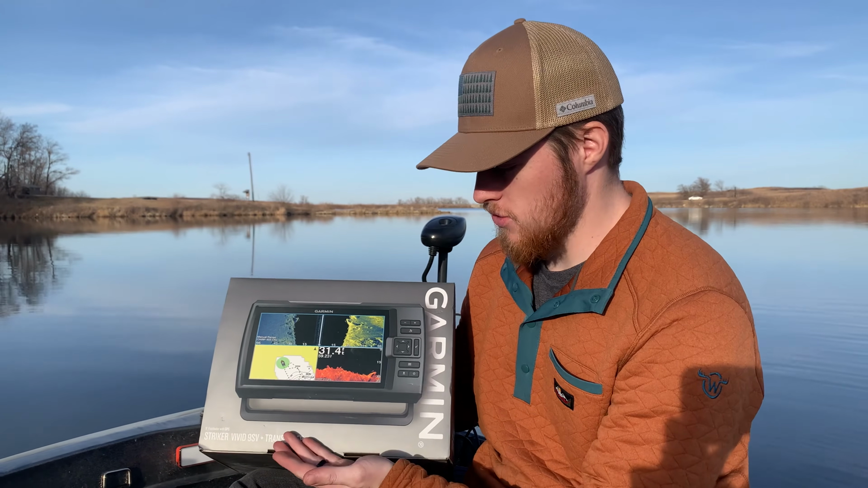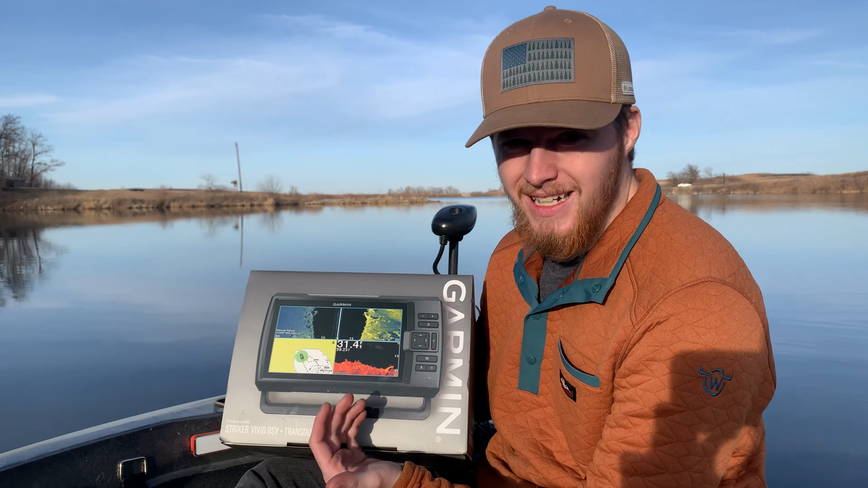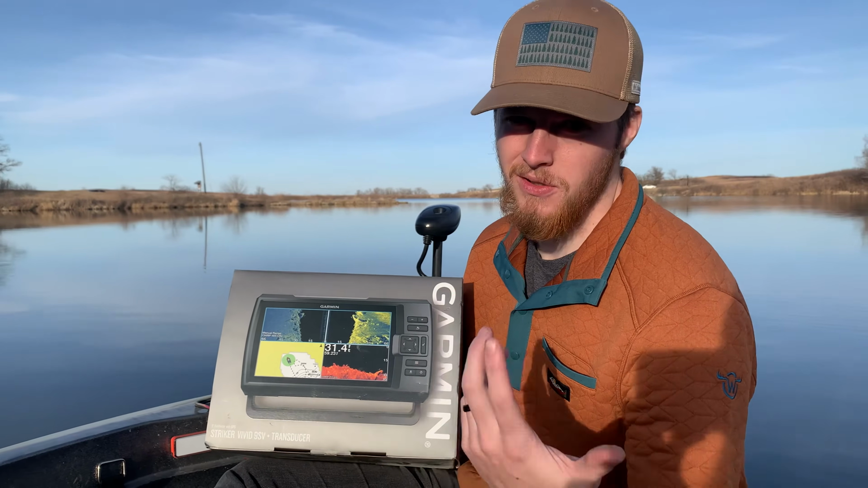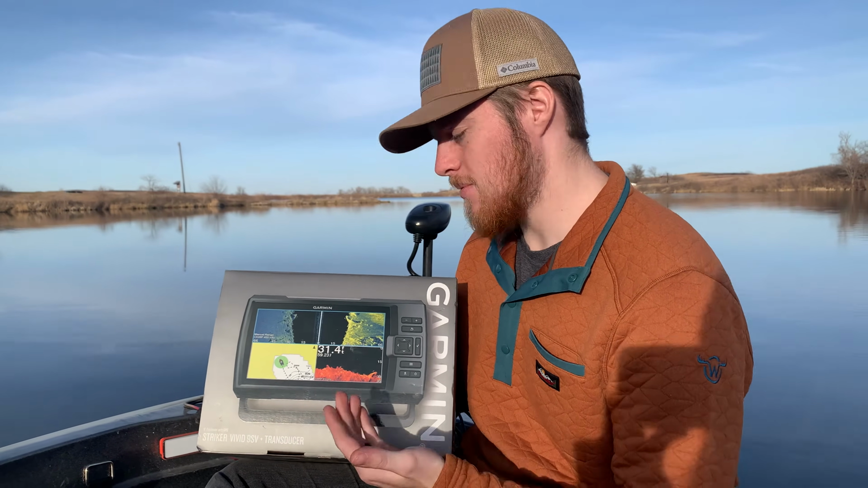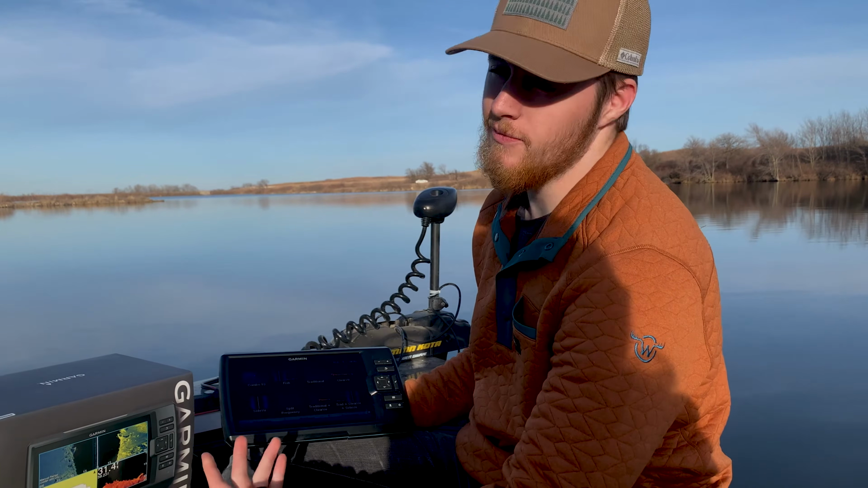Today we're going to take a look at the new Garmin Striker Vivid 9 SV fish finder that I got that also has built-in GPS. So today we're going to go over some of the features and just check it out because I noticed there aren't too many videos out there to tell you about it. So let's dive in. Alright guys, so we got the Garmin Striker Vivid 9 SV.